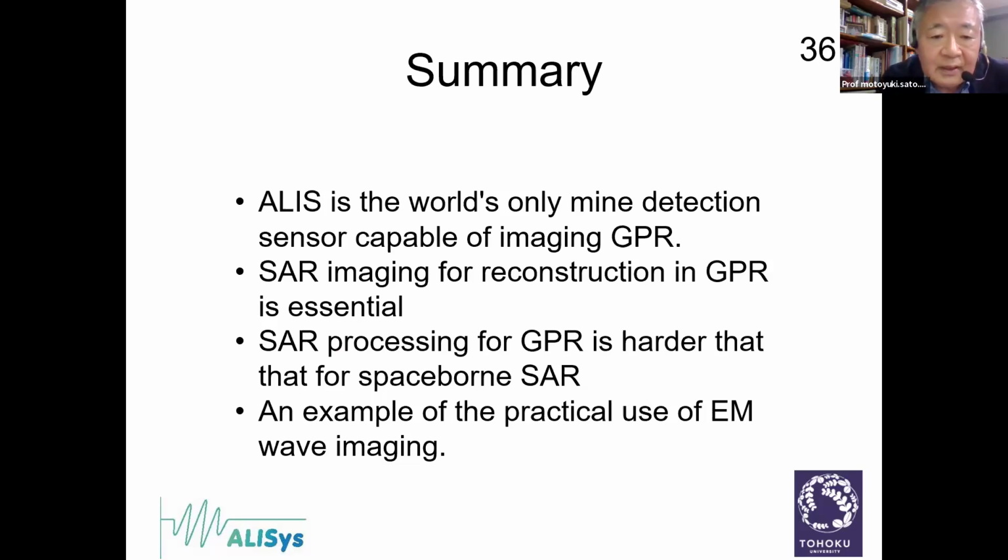So, summarizing my talk: the sensor that we have introduced today, the AIRIS, is the world's only mine detection sensor capable of imaging GPR. A normal metal detector hears only the sound. There is also some GPR equipment that can be used for landmine detection, but only our sensor is using SAR processing, because our sensor can acquire the position information.